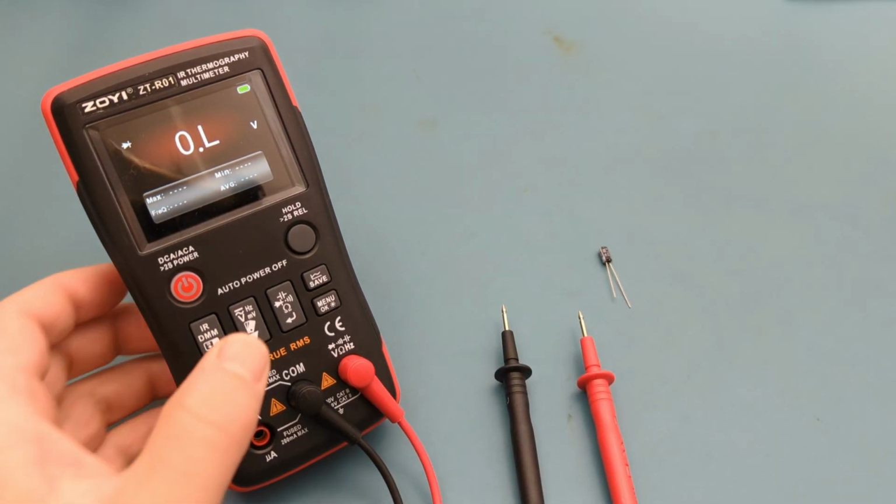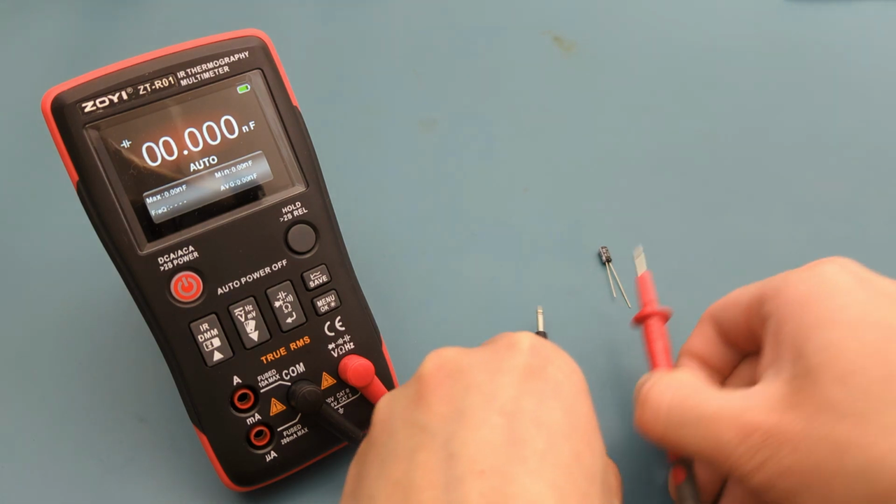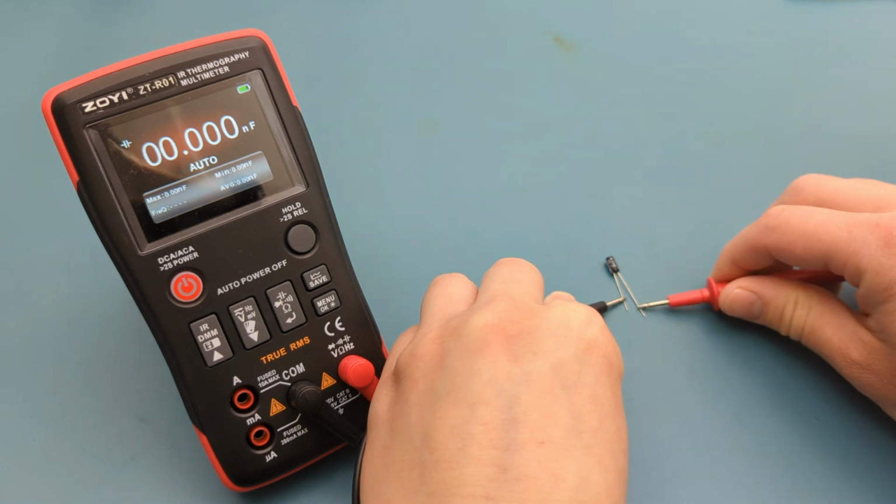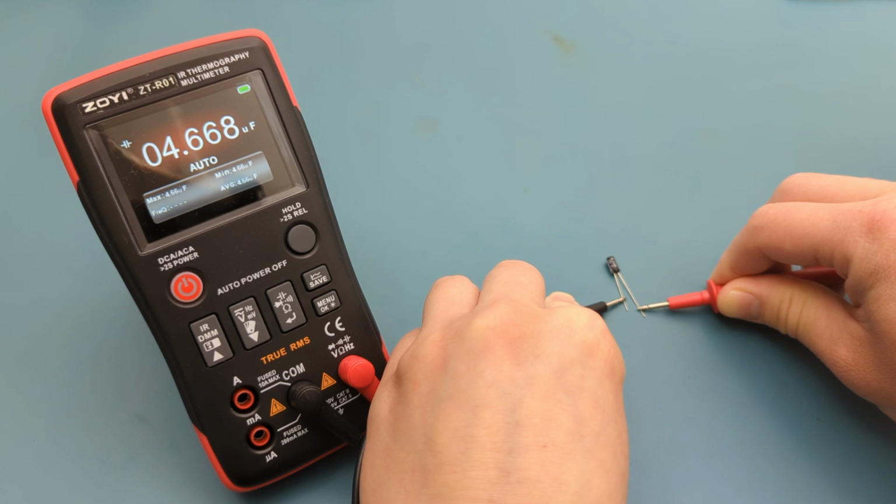Press the back button to switch to the capacitance mode. The reading shows around 4.7 microfarad.